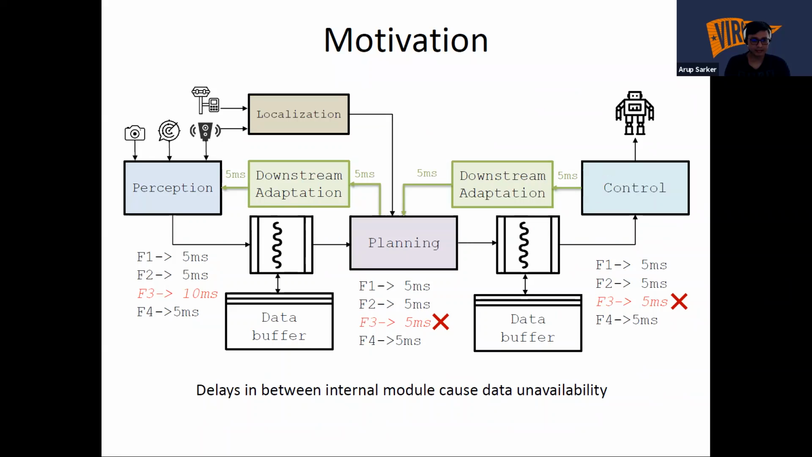So here is an example. You see there are different modules: perception, planning, and control. If perception latency is 10 milliseconds, you see at frame 3, the data is available after 10 milliseconds. But if planning expects the data within 5 milliseconds, then there will be data unavailability, right? So what will the planning module do here?